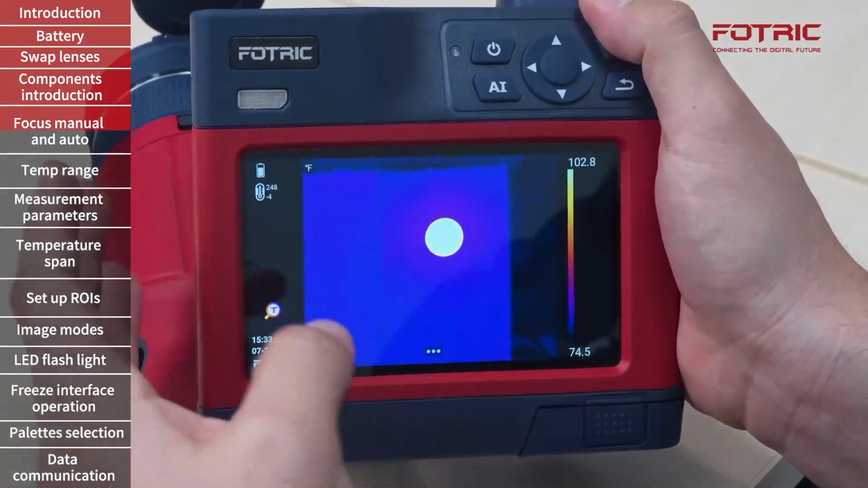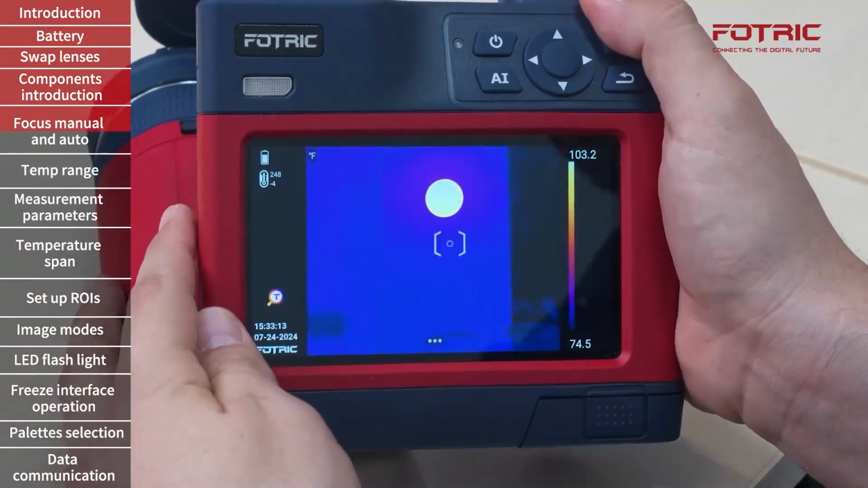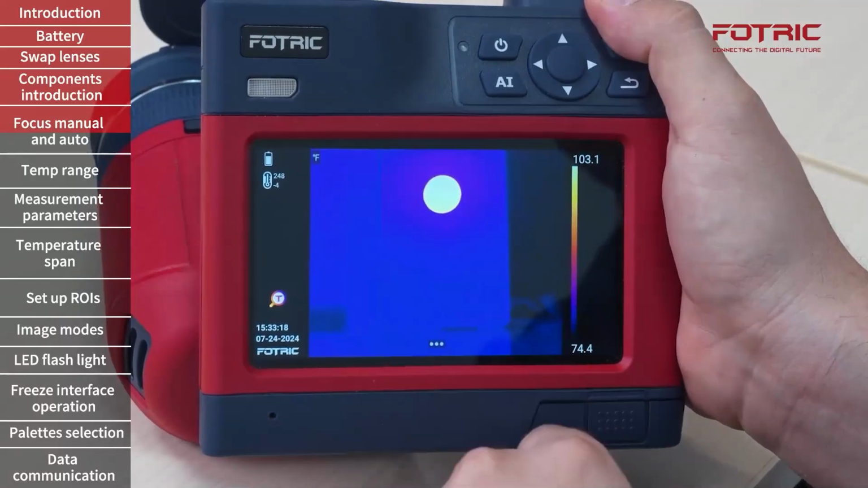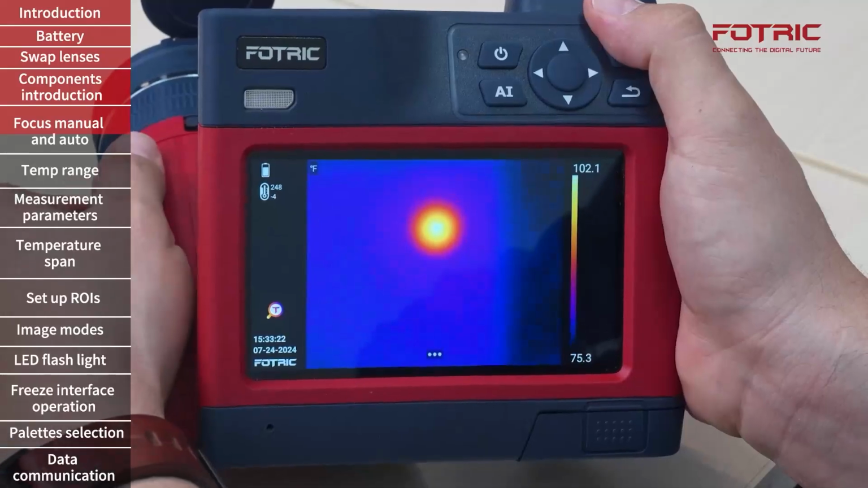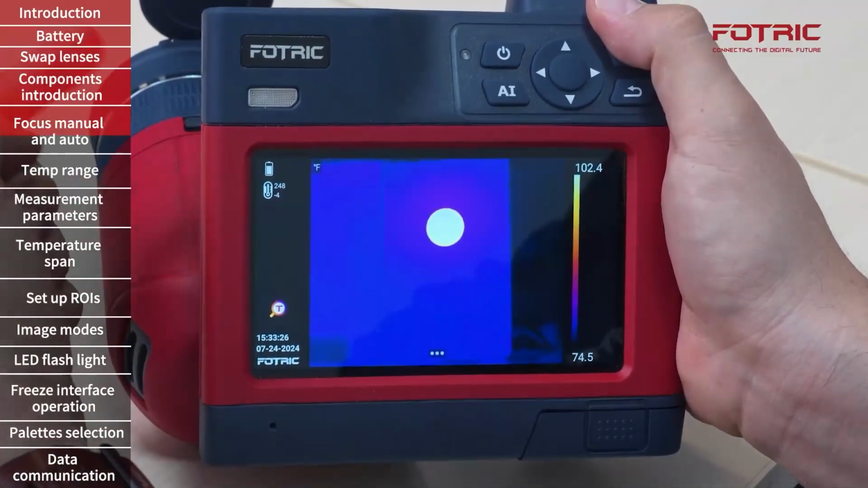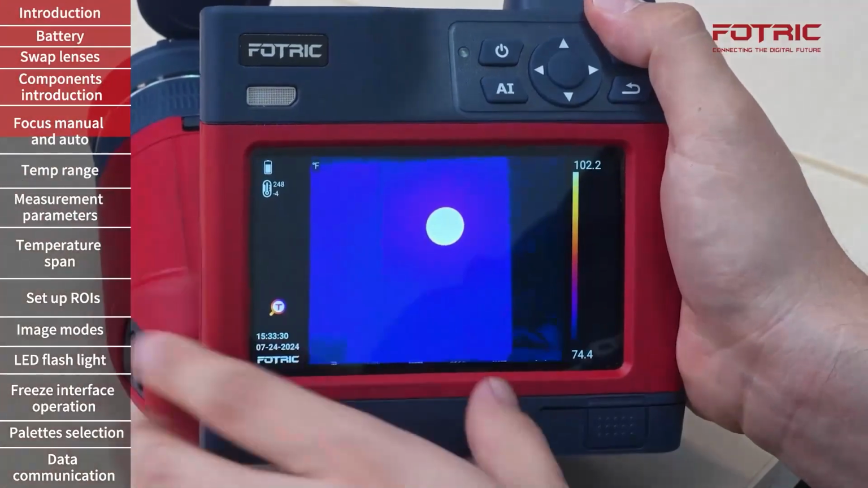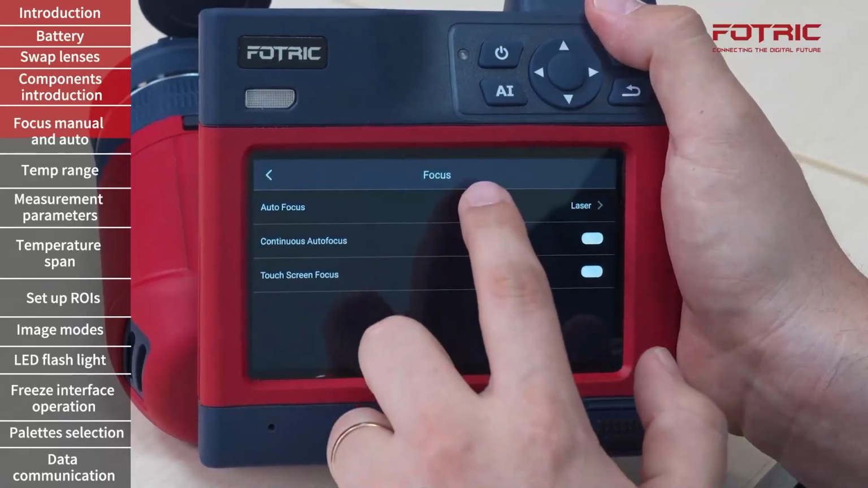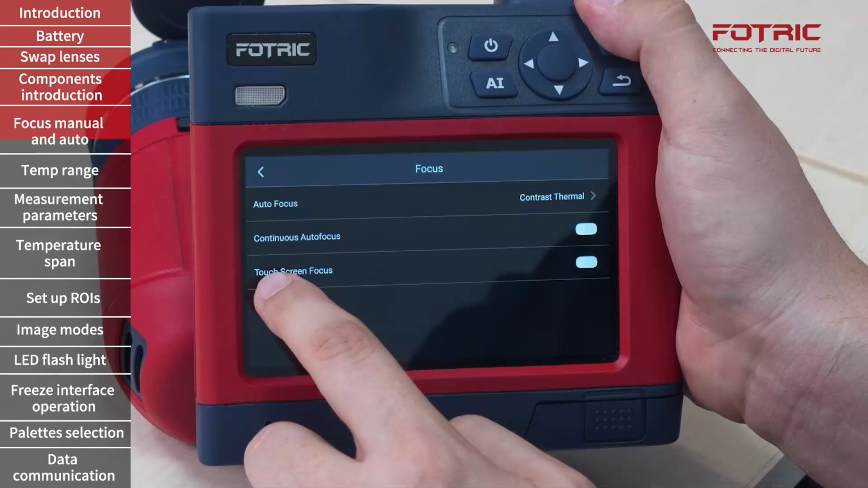When the camera is using laser distance and I press the autofocus button, it will activate the laser measurement device, and you will see there's a little dot now in between the brackets. I'm going to get the camera out of focus first, press the button, and you will see that the laser is a red dot pointing at the object of interest. I will go back to device set, focus. For today's applications, I will use the thermal contrast one.